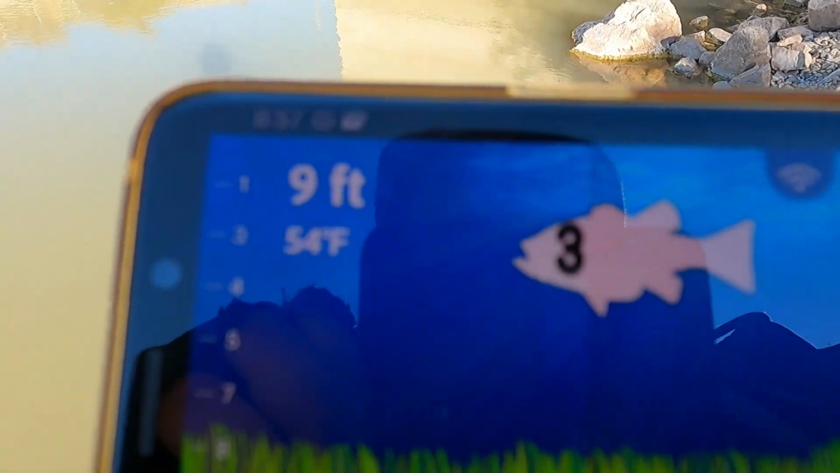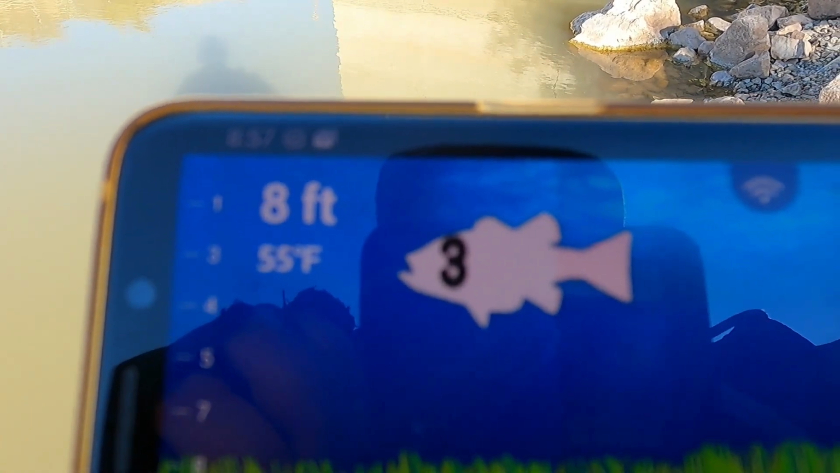That's a little deep spot right there. It jumped to 8 or 9 feet.